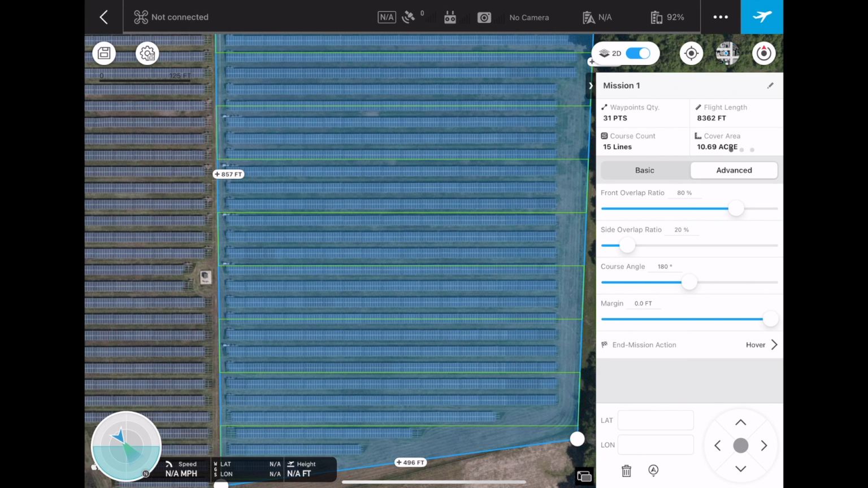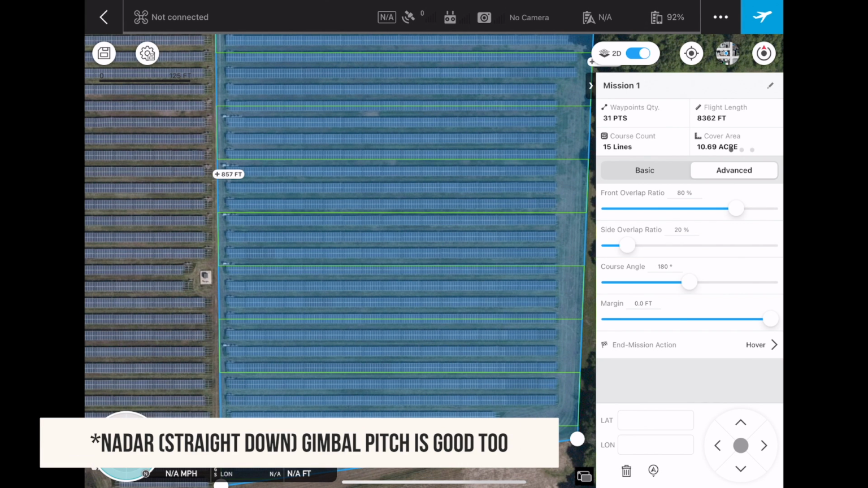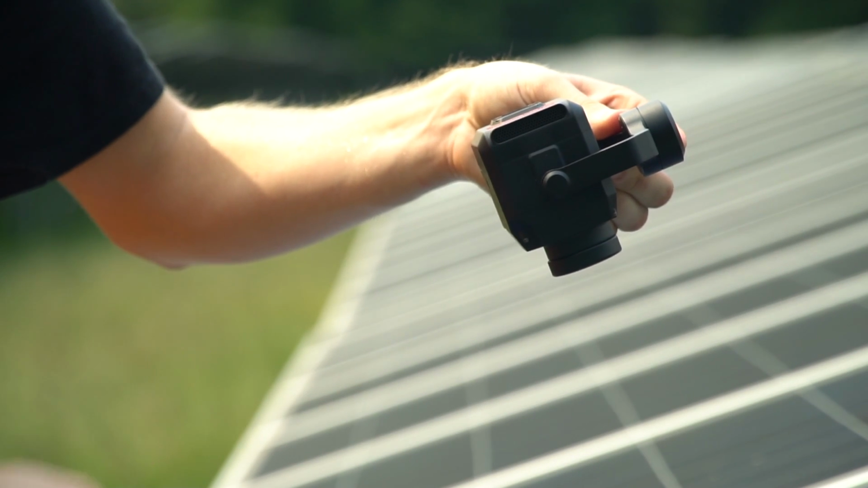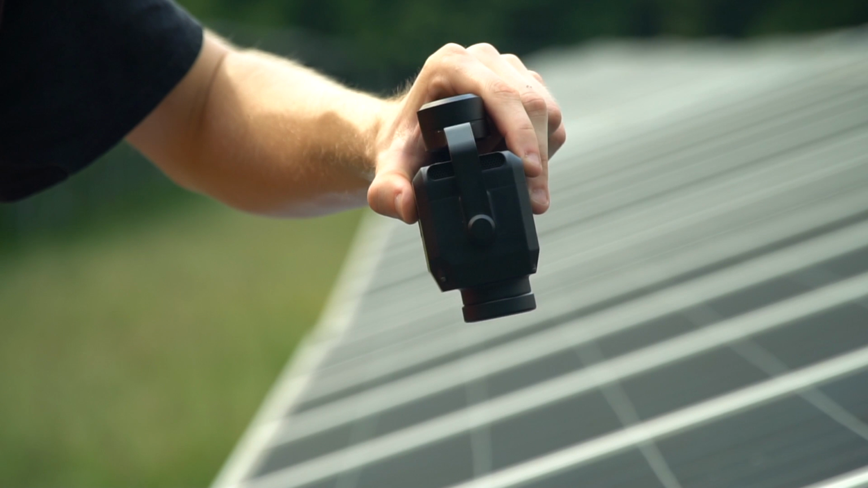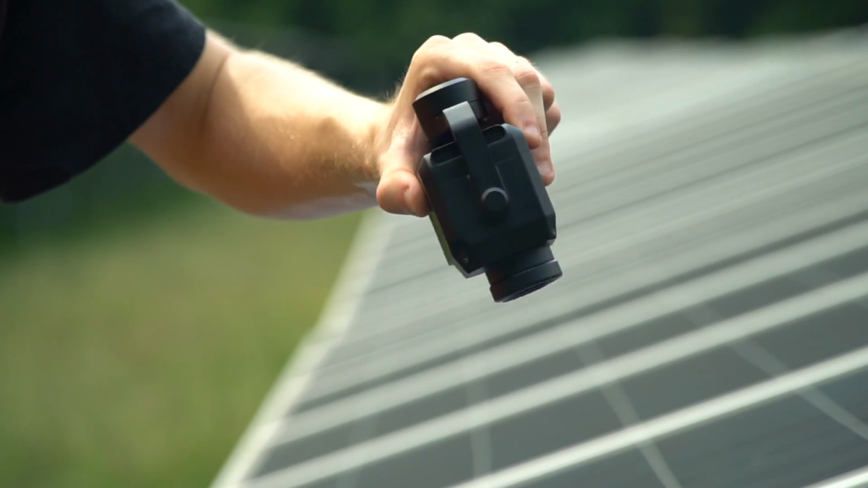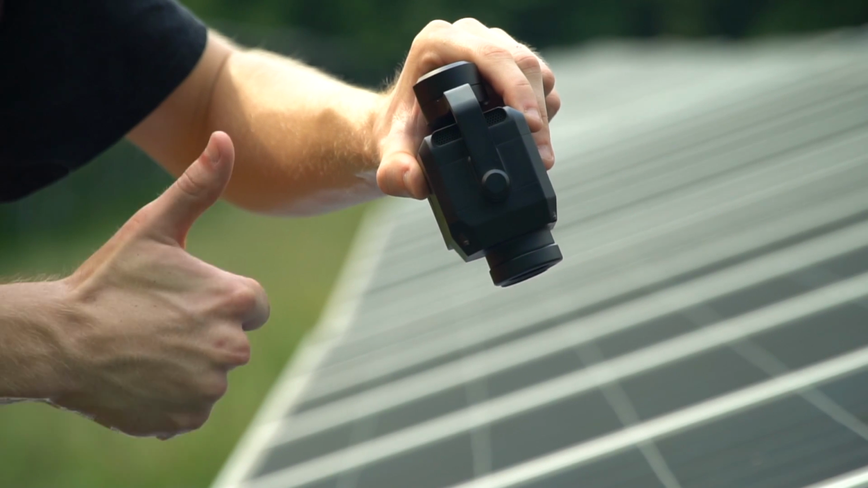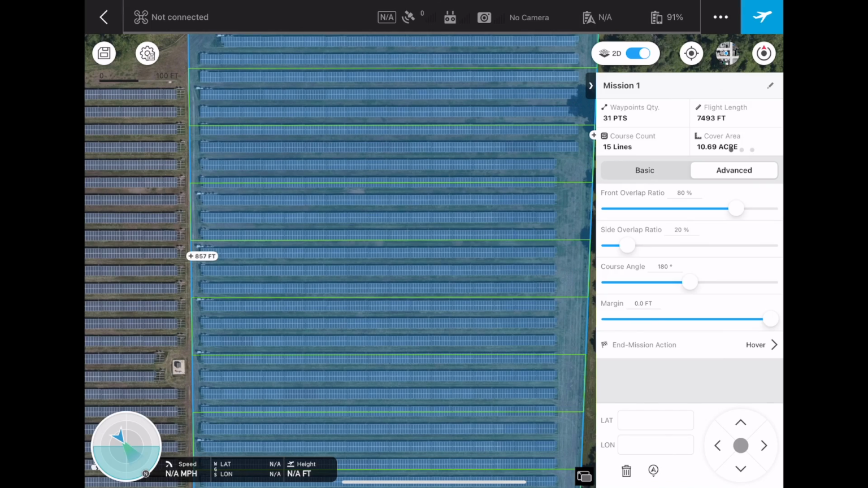And before we talk about the course angle, there's an important note that we have to discuss, which is the camera tilt needs to be perpendicular to the tilt of the panels. So I'll put up a video right now showing what the camera tilt should look like, and you are allowed to deviate up to 20 degrees if there is significant glare on the panels going into the camera lens, which can happen at certain times of day with the sunlight.